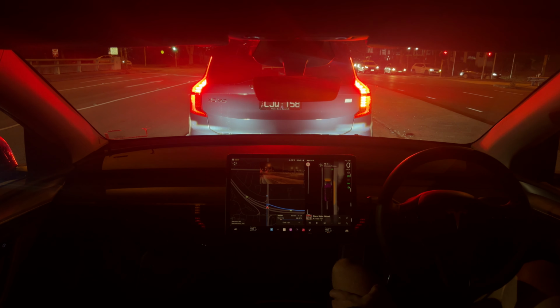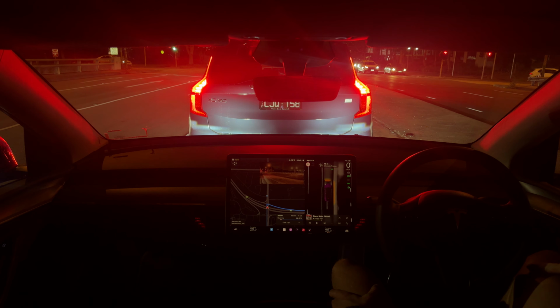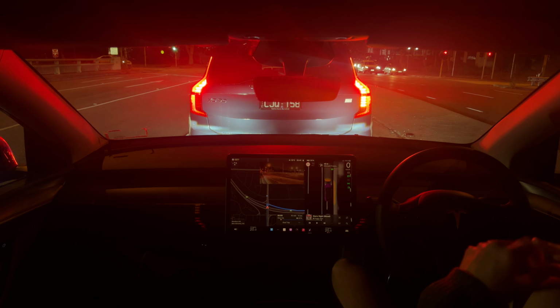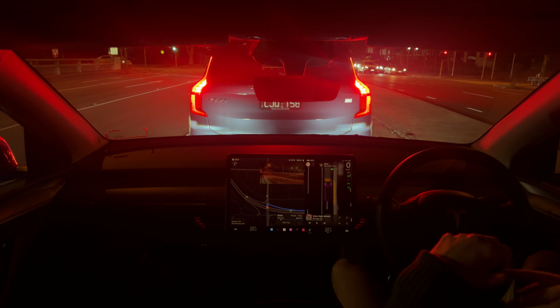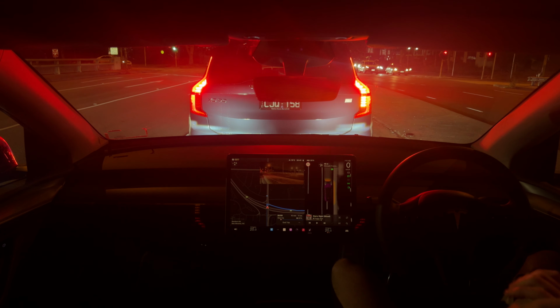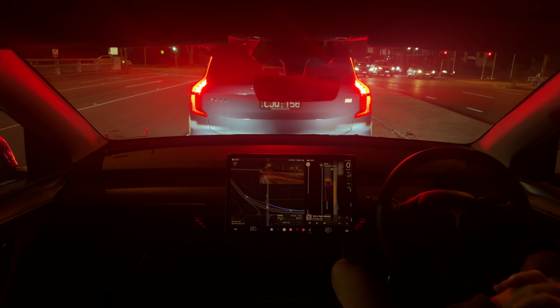Obviously, we don't have full self-driving, so I can't show that. I'm looking forward to maybe being able to show that soon. Rumours were we'd have it in H1 this year. What is it today? The 10th of June, sorry. So that means 20 more days. Let's call it 3 weeks. I think that would be optimistic.